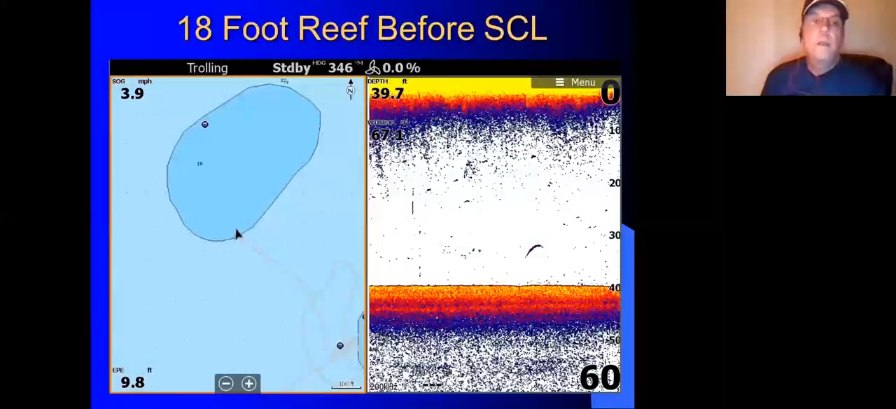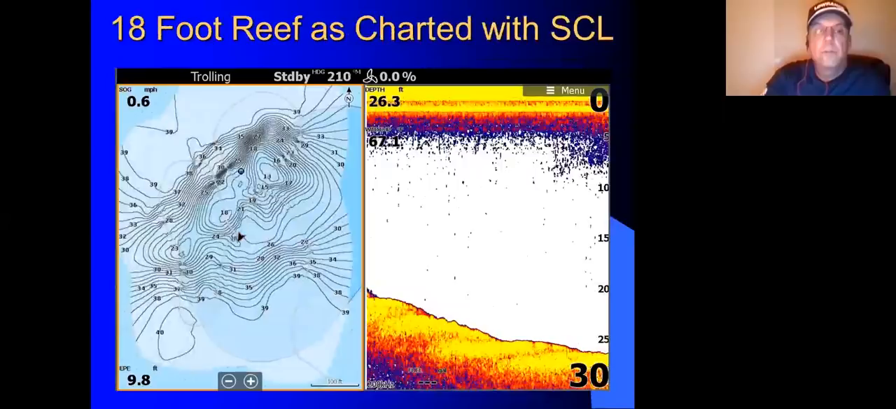Here's another one, an 18-foot reef. Here again, we do have the 18-foot, but there's also a 13-foot reef on here. So there's a lot of data that is available using SonarCharts Live that was never available before.